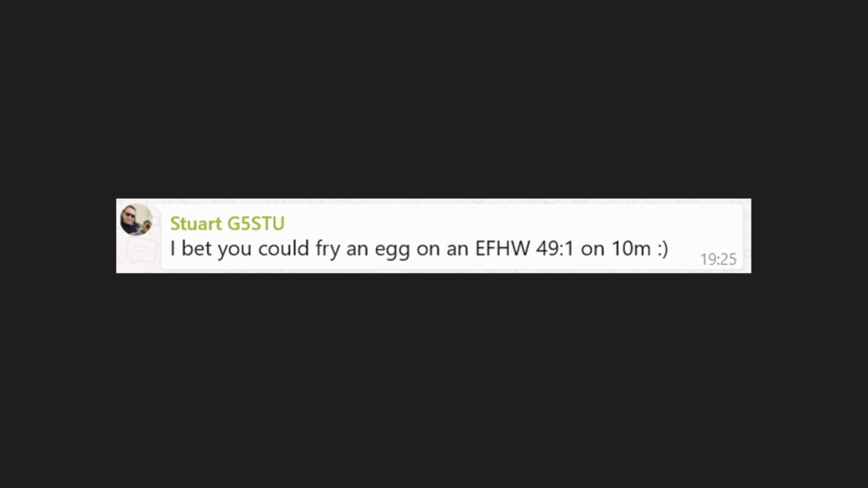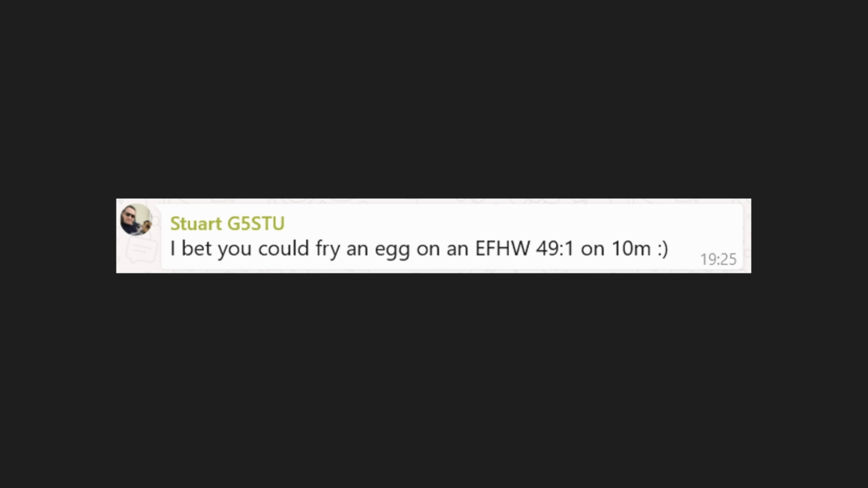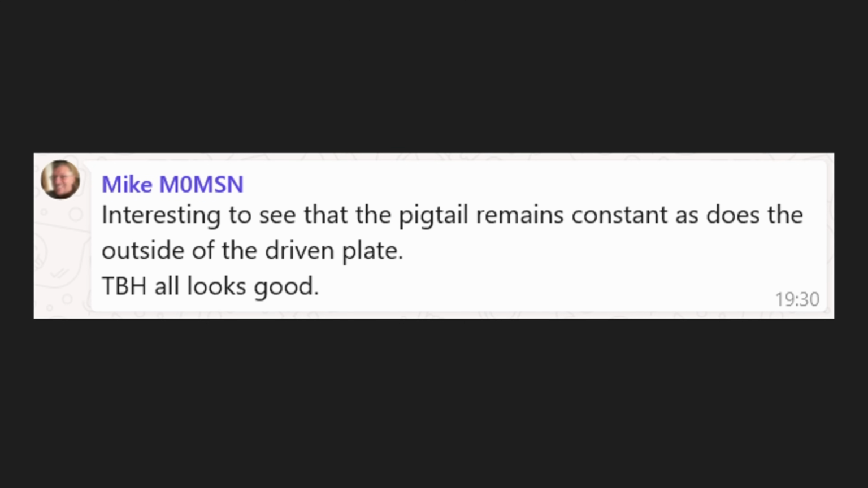Okay. Rowley came up with some ideas. Stuart thought that I bet you could fry an egg on an end-fed half wave with a 49-1 on 10 metres. So, yeah, maybe. We'll give that a go sometime. See how much an end-fed transformer heats up with a bit of oomph in it. Mike said it's interesting to see that the pigtail remains constant, as does the outside of the driven plate. To be honest, all looks good. These are private messages to me, you know.